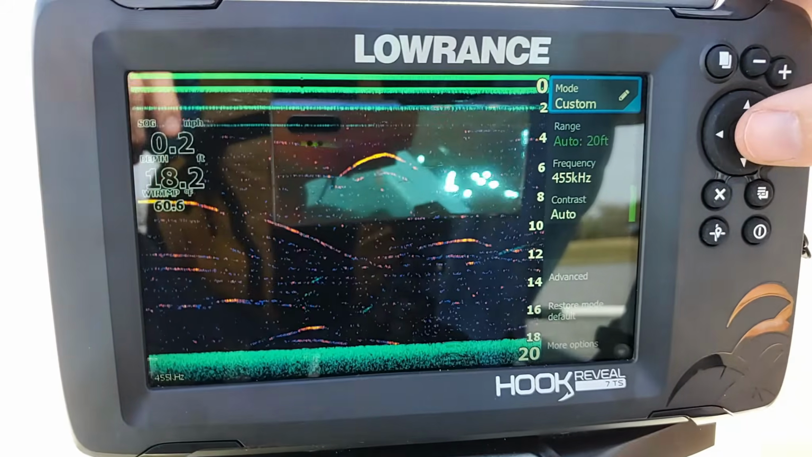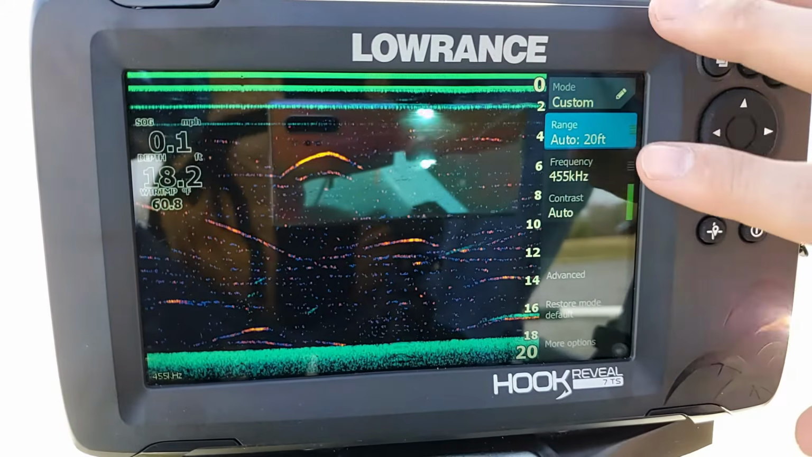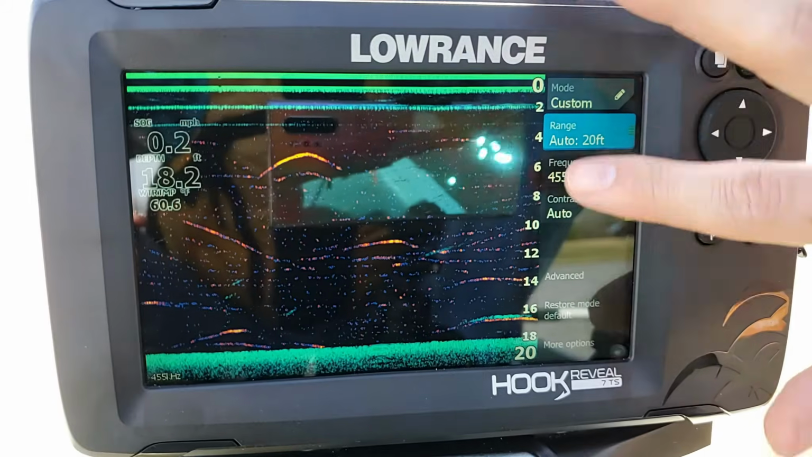That way we can go through and adjust all of these menu options we have right here. Okay, so now the first option we have up is our range. Like I mentioned before, the range is going to adjust the scale we have right here.